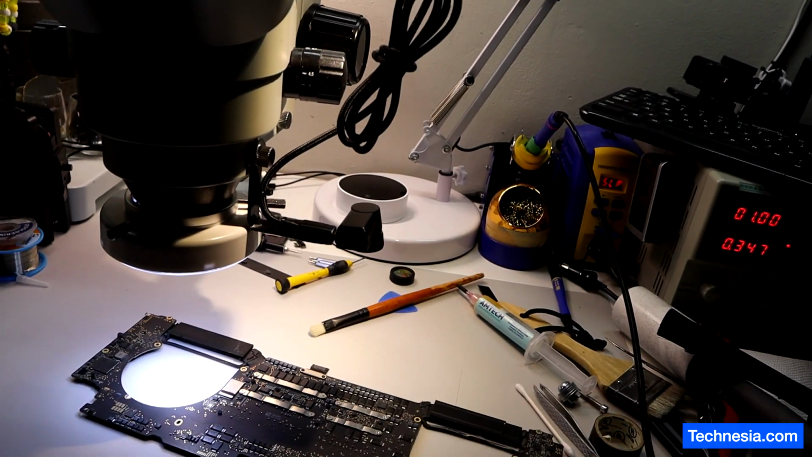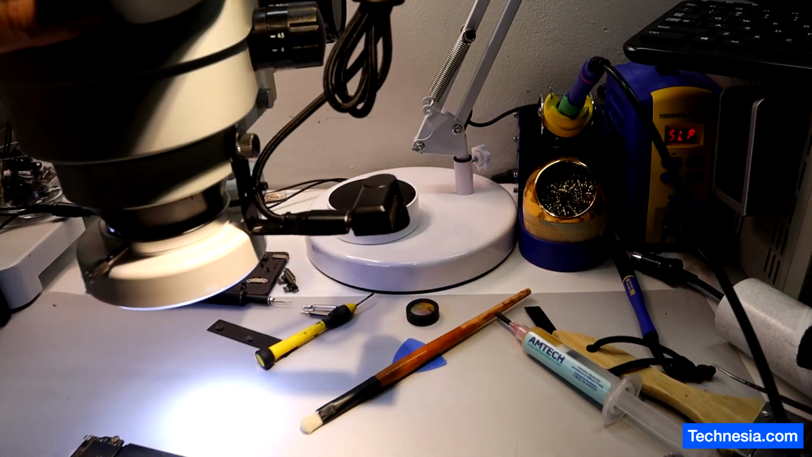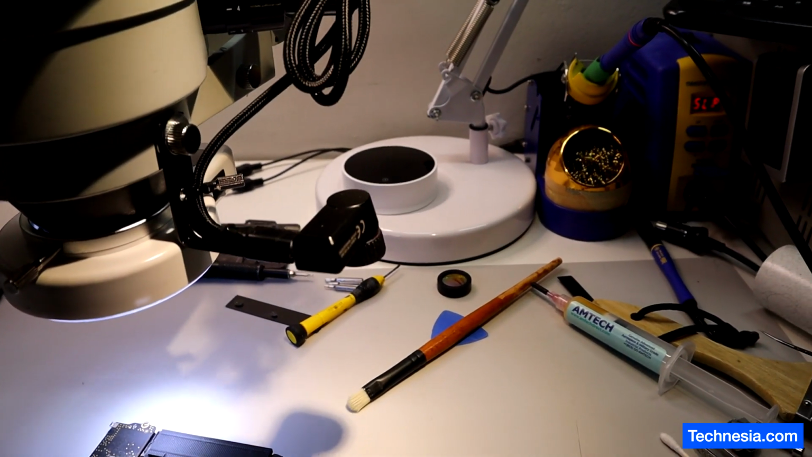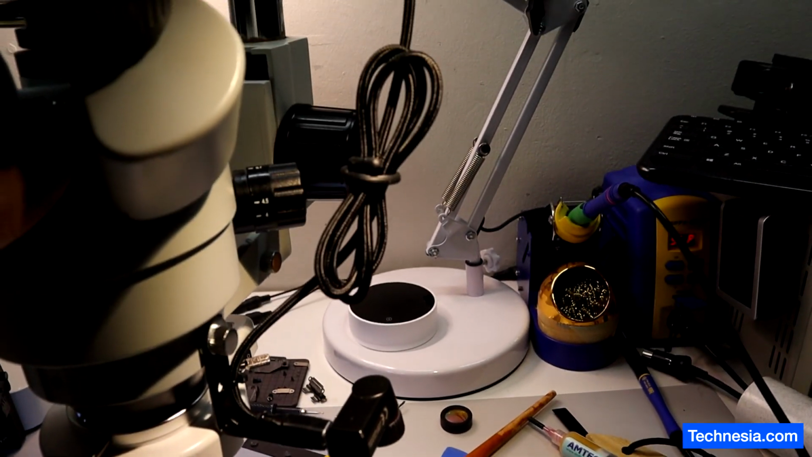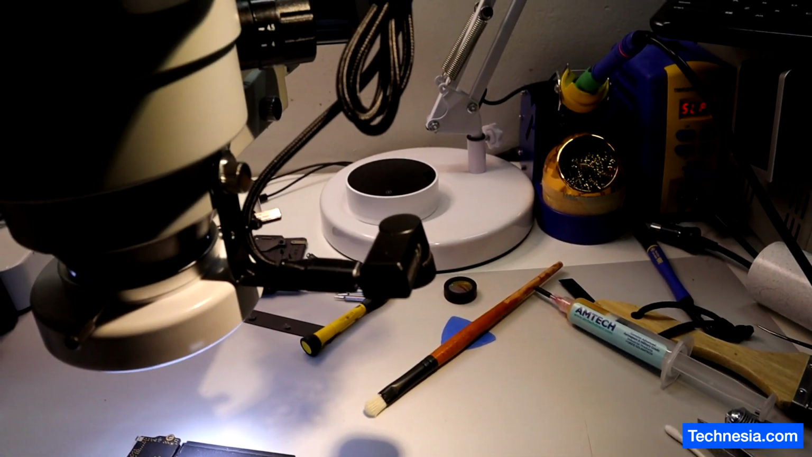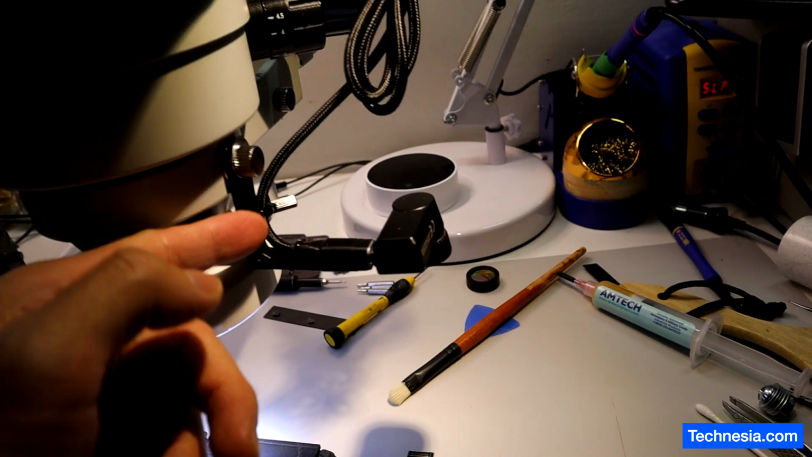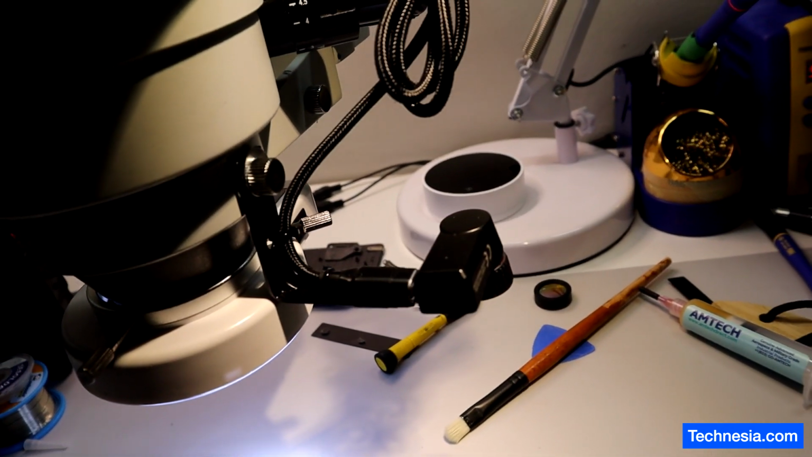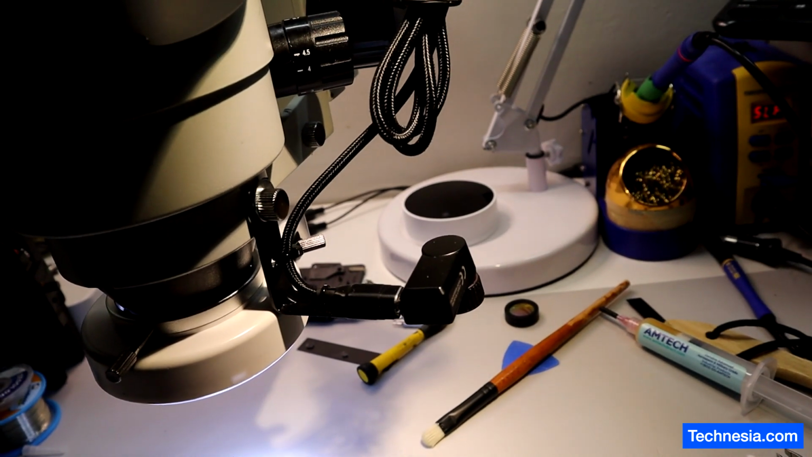So there you go. This is something that I just came up with this evening, and I just thought, hey, let me make something from whatever I have in my toolbox. There you go, the SEEK thermal camera attachment that costs less than $15.